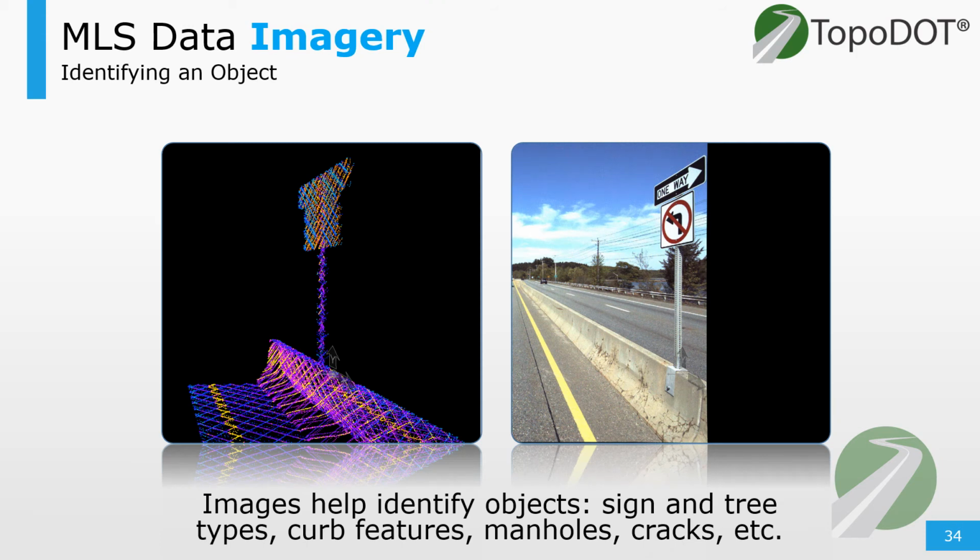Imagery is going to help identify objects within the point cloud. So if you don't have imagery, you won't be able to determine like sign type or cracks or manholes, anything that's like small that kind of gets lost between the lines of the scanner. Or you just won't be able to identify most flat objects. So as a rule of thumb, that's how images kind of come into play.